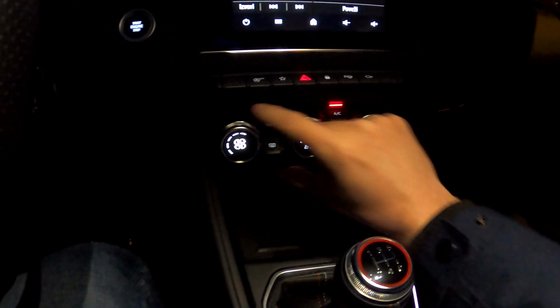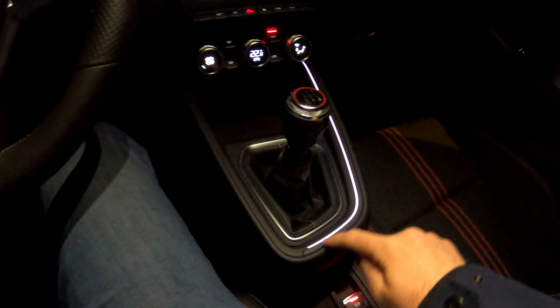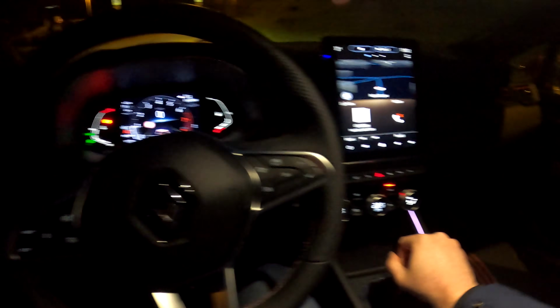So there you have it. Now the good thing is that the AC controls are still on the buttons. So thumbs up for Renault for doing that. You have a nice illumination here and also ambient lights over there. But now let's go for a drive. Okay, so let's go.